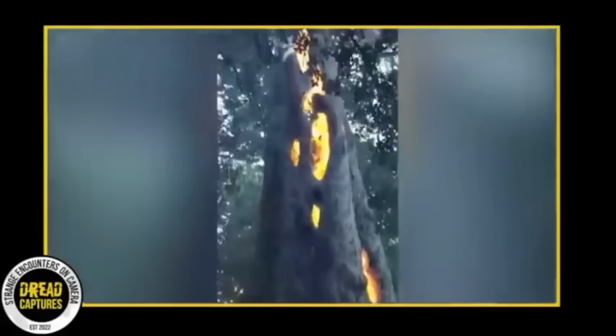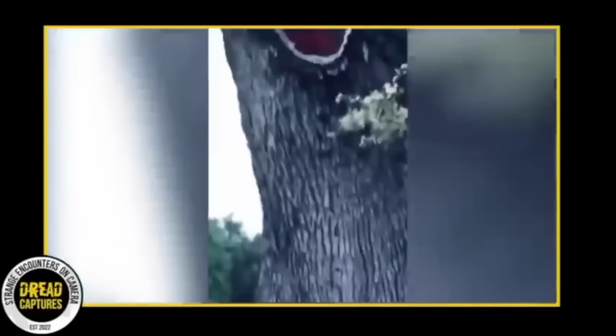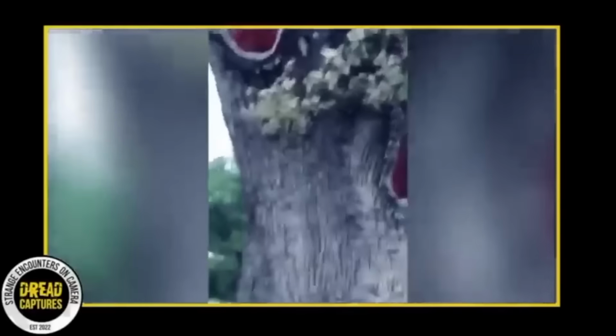This tree had caught fire during the wildfire, and even though it had been contained for several days, the tree continued to burn. The man observed that the tree was smoking and had small holes on the inside where the flames were visible. However, the outer layer of the tree appeared to be relatively undamaged. Some people aren't so sure that the fire was caused by the wildfire.